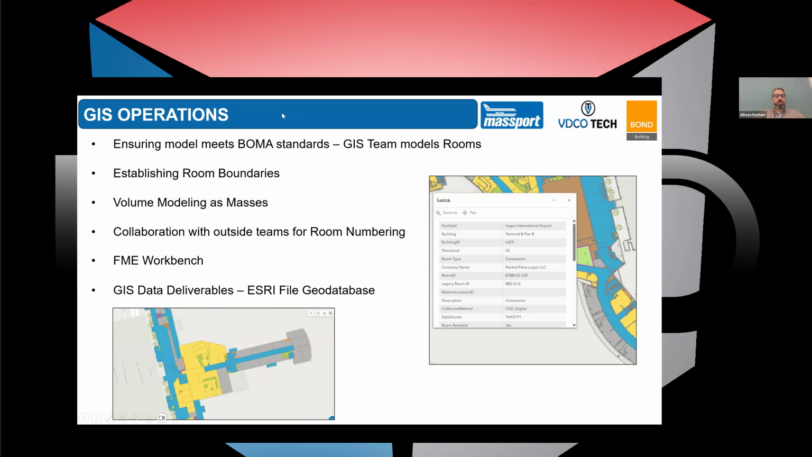So GIS operations. Once we have the laser scan and the model, we have established some workflows for what we're going to do with the information that we receive from consultants, right? BOMA standards is just one of them that we use for defining the rooms and room boundaries. So we do that in BIM tools, but also in GIS. And we have many different use cases for that, using the boundaries for space planning and lease management, or also in coordination with that, calculating the square footage and volume, right?